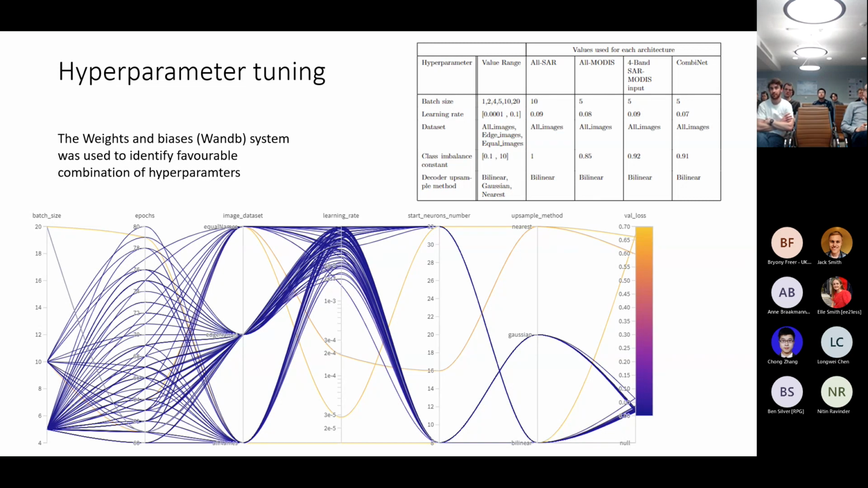It's a way in which you can set the range of values that you're interested in exploring with the hyperparameters, and then using a Bayesian loss function, the Weights and Biases system will run the neural network many times and use different values for the hyperparameters that you choose, and from that it will try to find, I'm not going to say the optimal combination of hyperparameters, but it will find a favorable combination of hyperparameters.